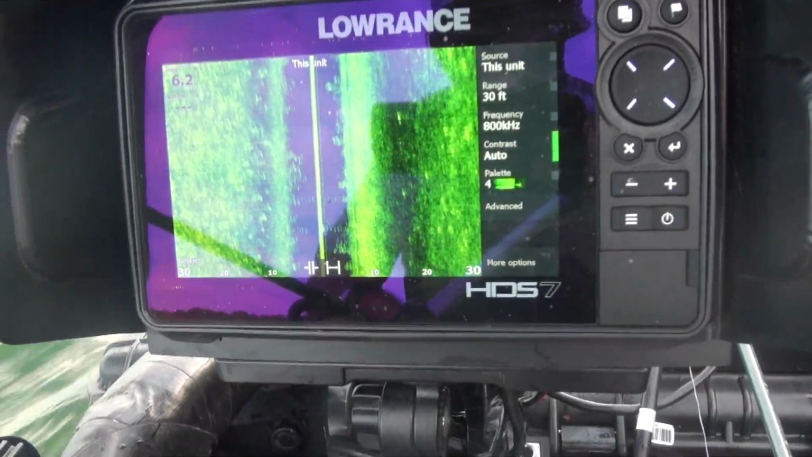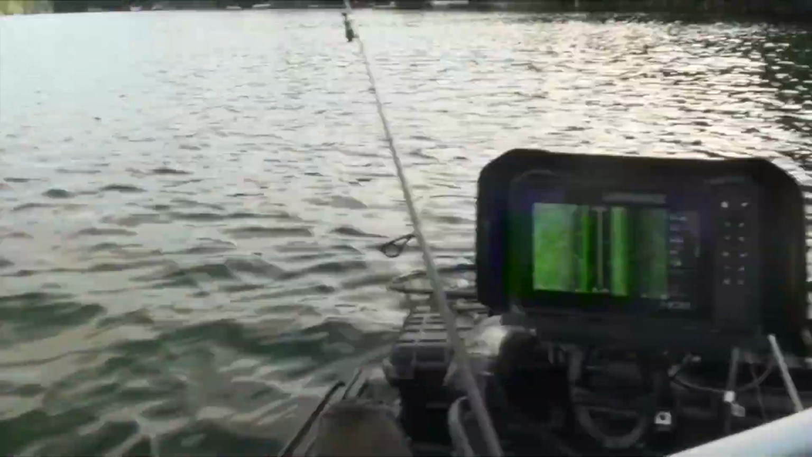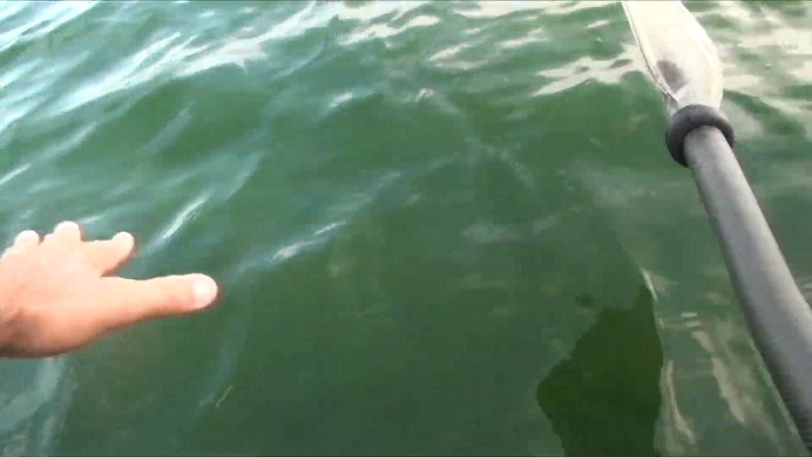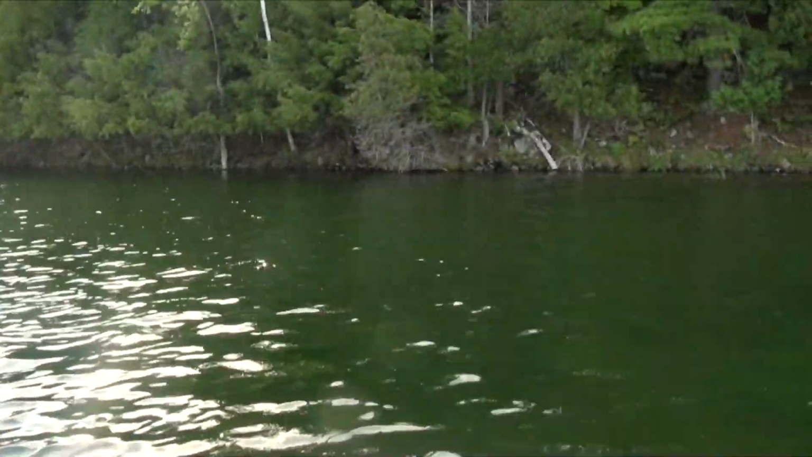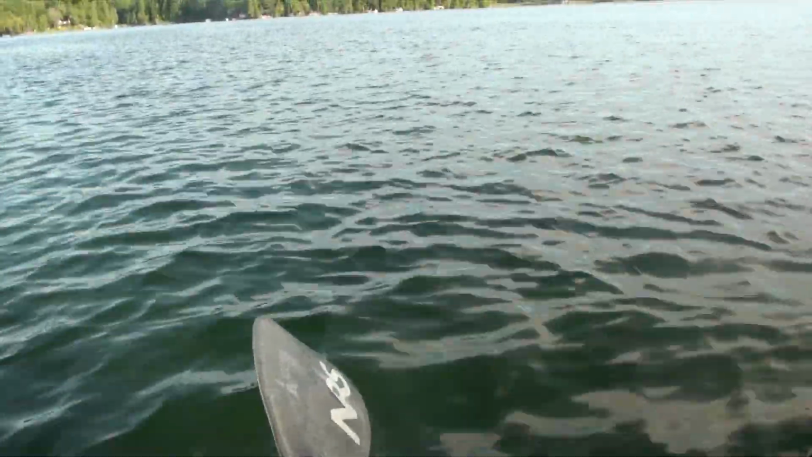Right now, what I want to show you is that I'm a full cast offshore, and we're at 6 feet, and you can see the grass, the vegetation popping up here and there. It could be instinct for most folks to fish all of this, and if it was earlier in the season, yeah, they'd be out on this flat. But that's not what I want to find.